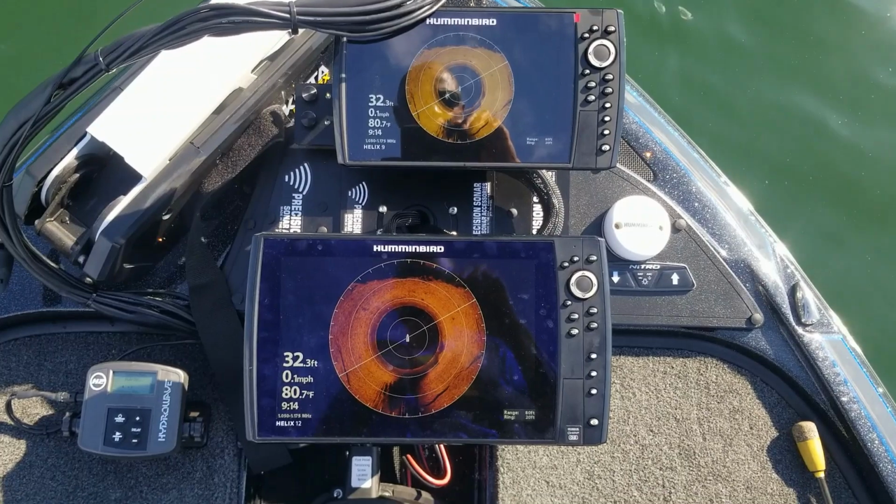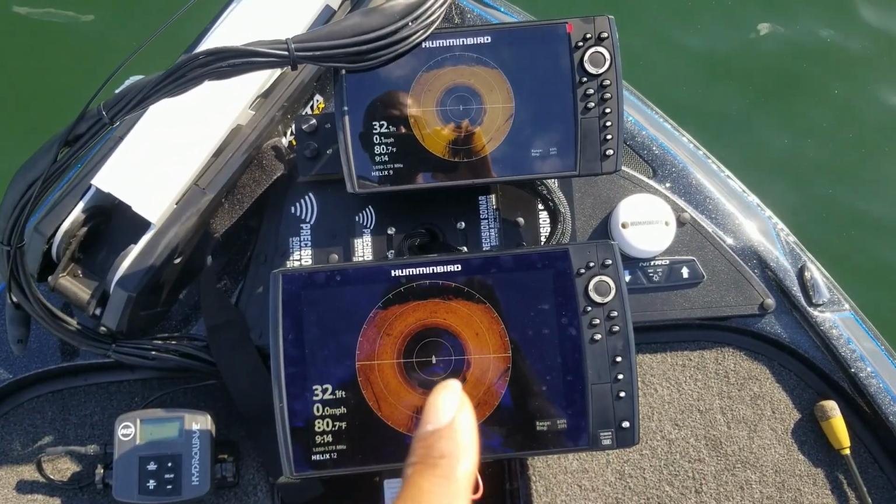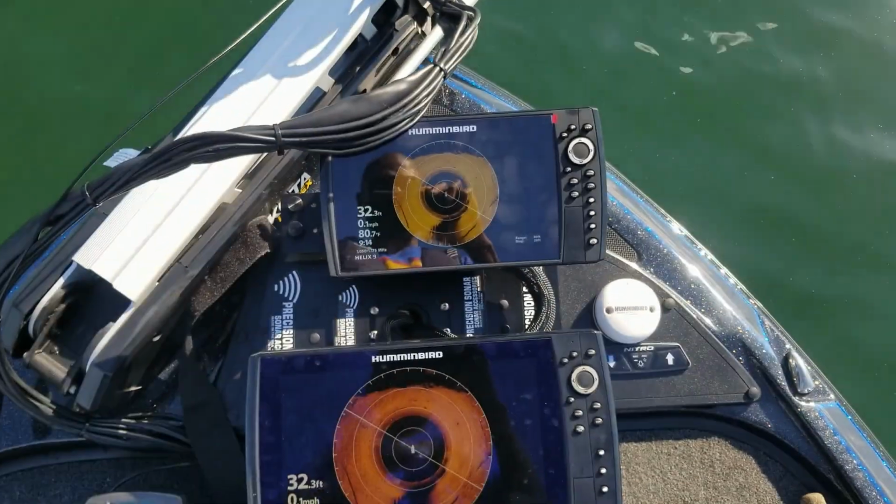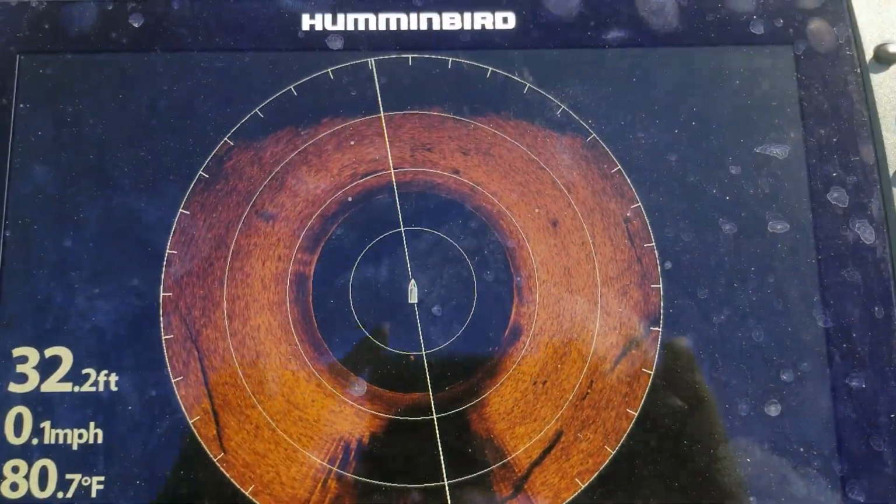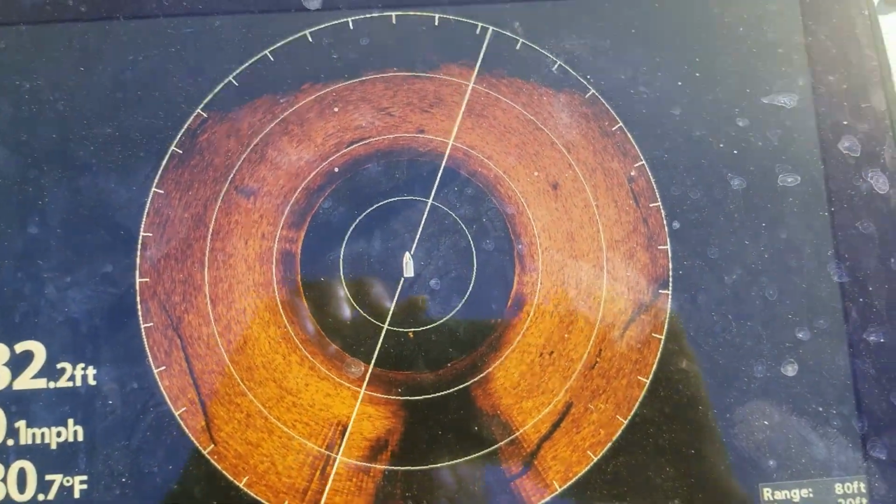All right, so up here on the front of the boat, I have a 12-inch G2N unit and a 9-inch G3 unit right here. And I'm out here in 32 feet of water, but the thing that I wanted to show you is how to determine where the boat is and where your cast needs to be in relation to what you're seeing when you're looking on the screen.